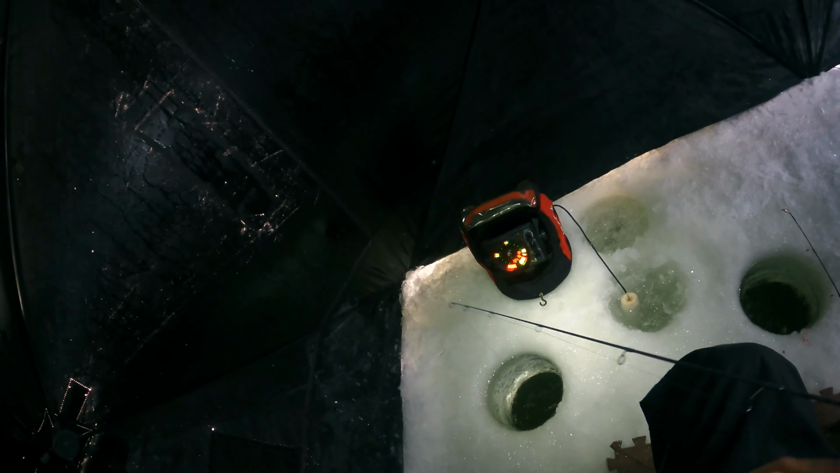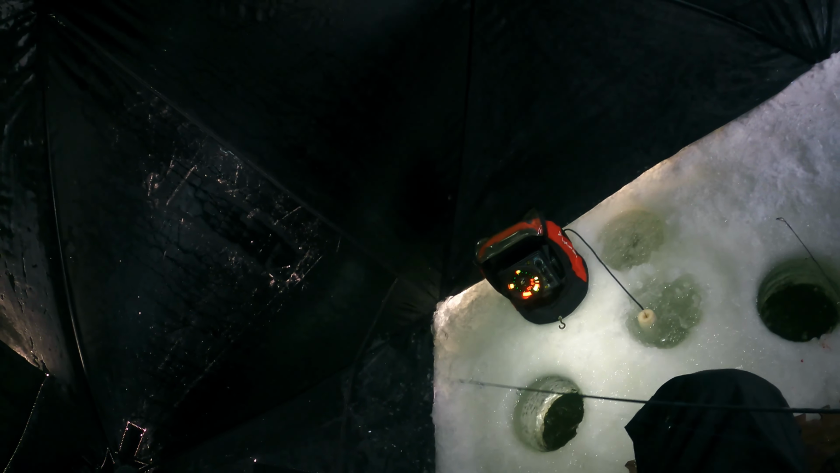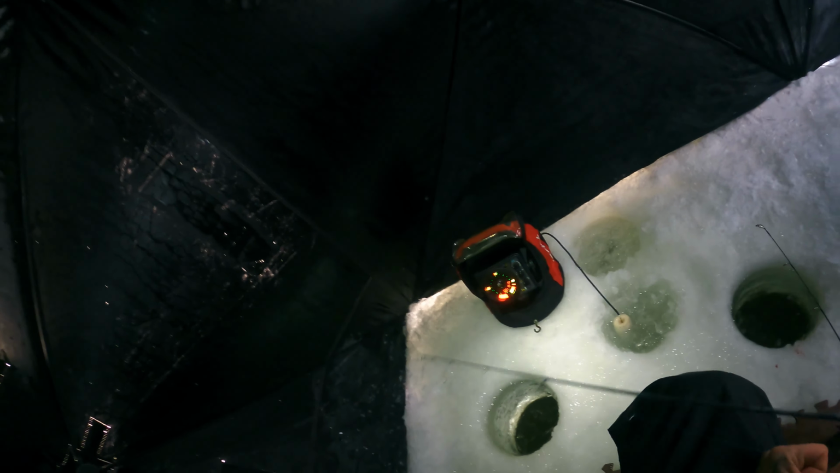Been a pretty good bite. I've missed one, caught 3, marked maybe a dozen or so, 15 fish. They seem to want to chase a little bit of everything, and they chase pretty hard.